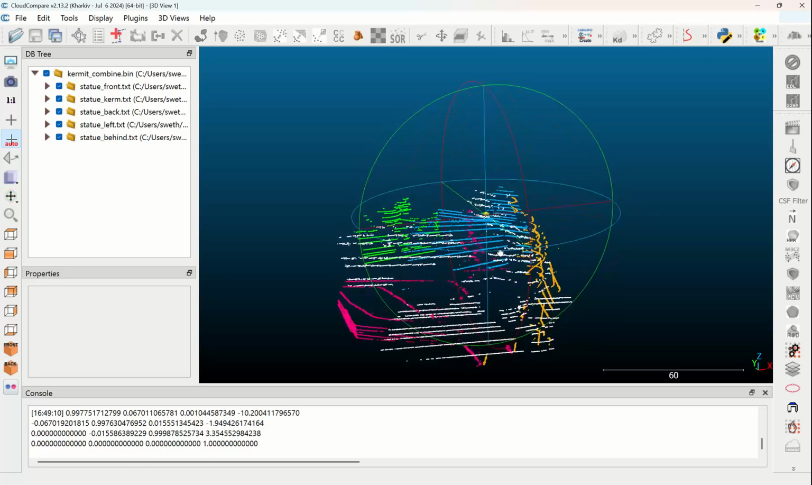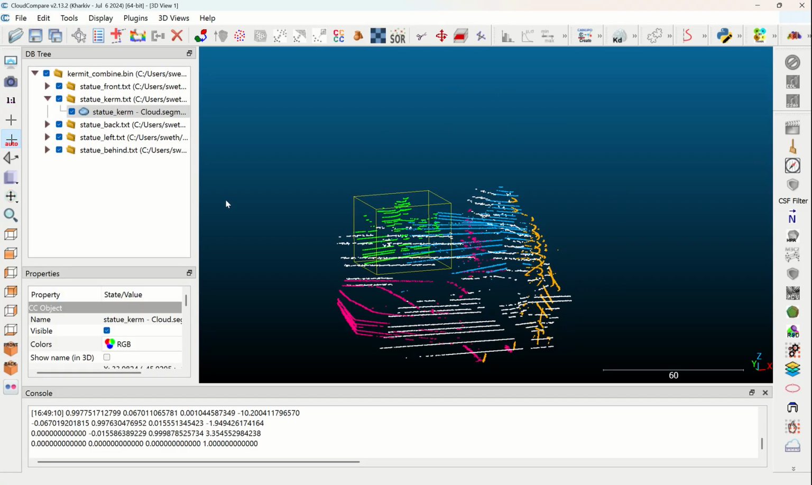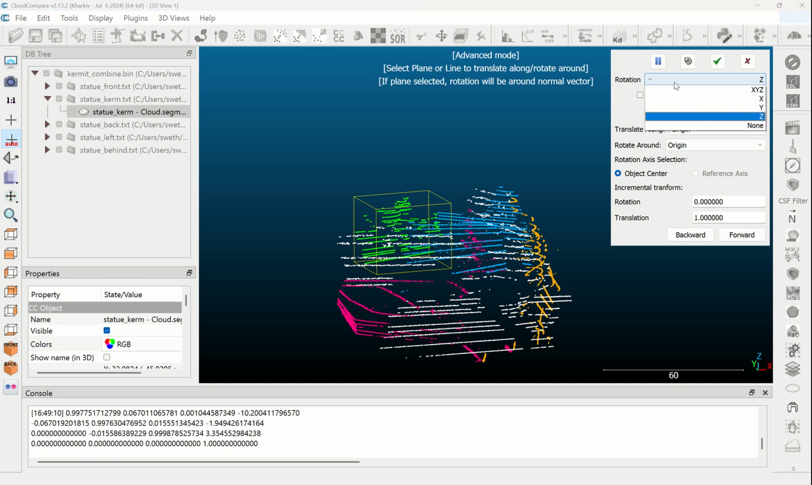In order to combine these, it was a manual process of moving each point cloud. So for example, if I wanted to move Kermit, I could go into Edit, Translate, Rotate. I can pick an axis of rotation. So for example, here I can rotate about the z-axis, and then I can also translate it along whatever axis I selected.